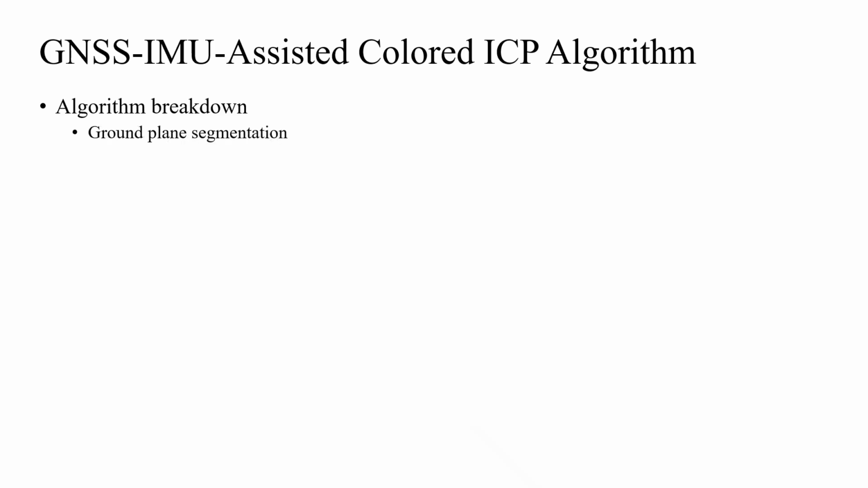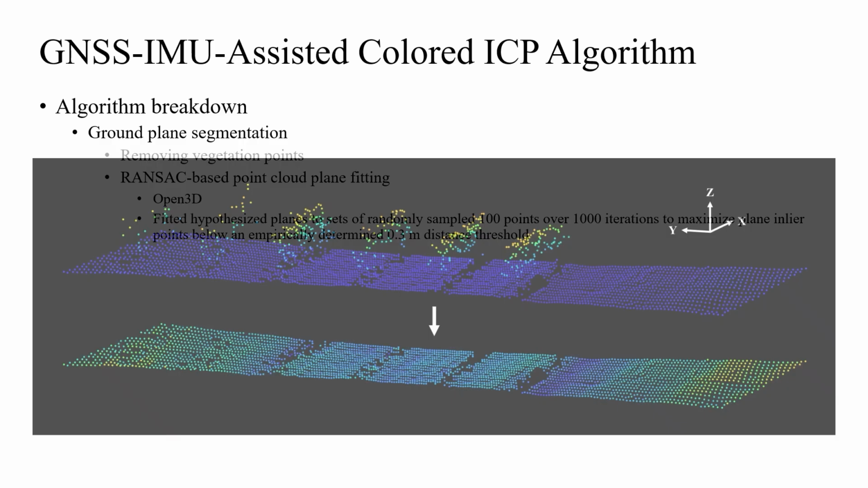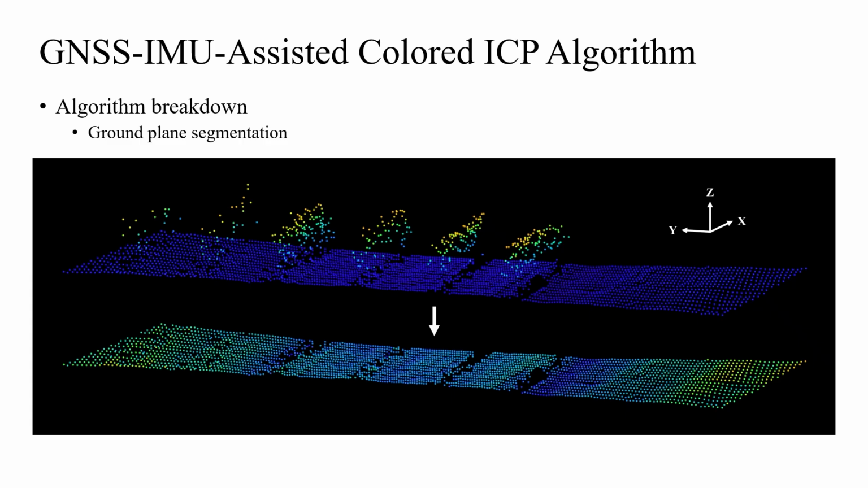The first step of LiDAR frame processing is to remove vegetation points from ground points, which was achieved through RANSAC-based point cloud plane fitting. The function was implemented in the Open3D library, which fitted hypothesized planes to sets of randomly sampled 100 points over 1,000 iterations to maximize plane inlier points below an empirically determined 0.3 meters distance threshold. The picture shows the vegetation point removal of an apple orchard LiDAR frame. Point color represents relative height in z-axis within frame.